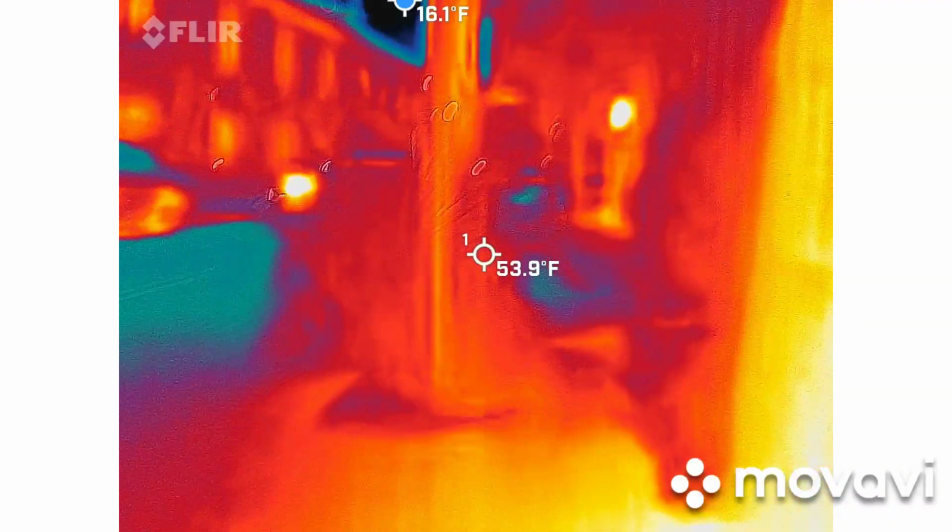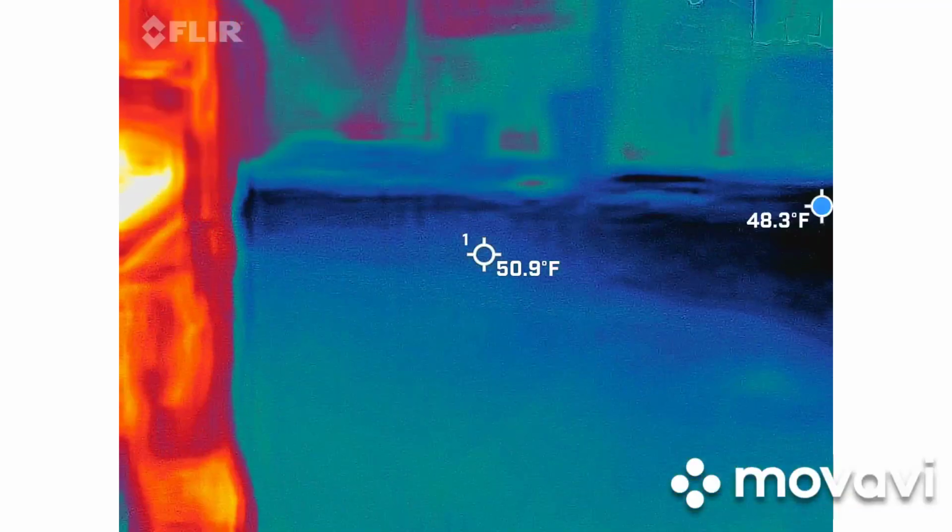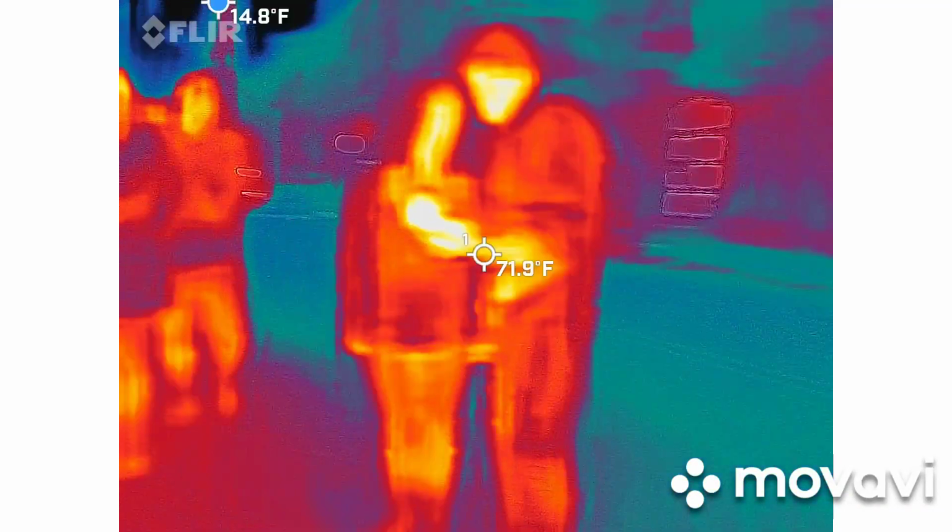I'm gonna line you guys up against this building here. What are you doing on that side? Last time you went on that side.